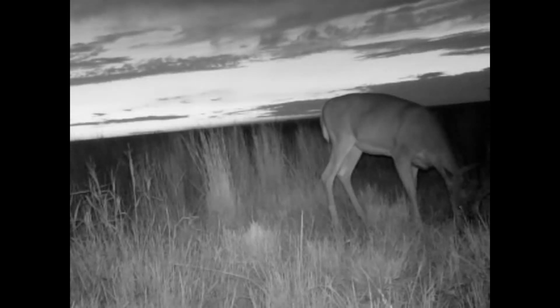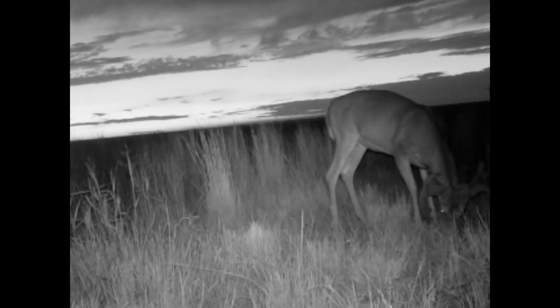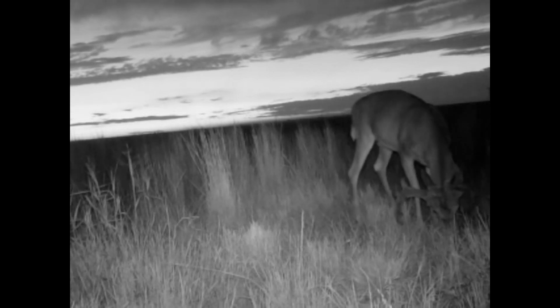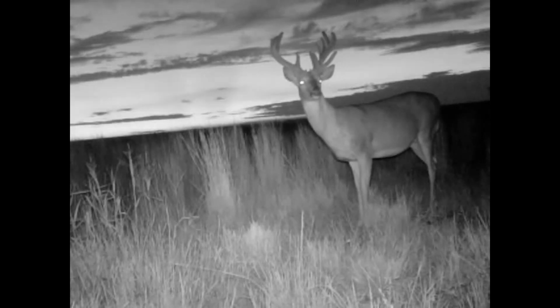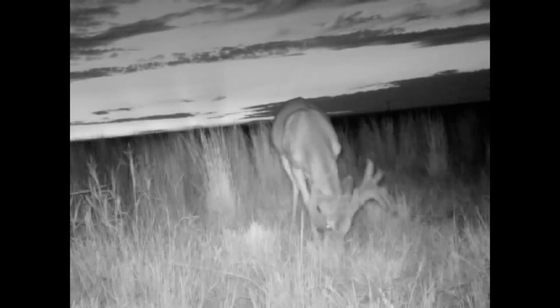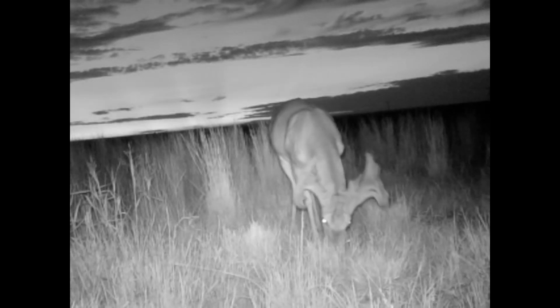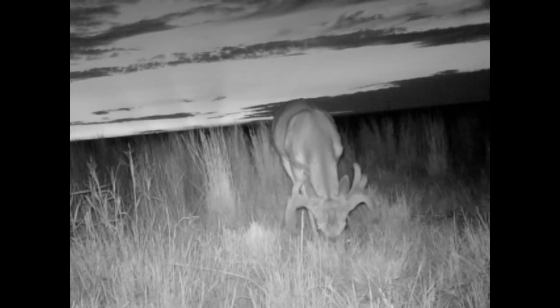I mean, this whole week he's been consistently showing up the most. Tumbleweed missed two nights, so I don't know where he took off to, but Mac's been there about every night. So I'm thinking he's staying in the field right next to us or somewhere within a half mile. He just loves that stuff.